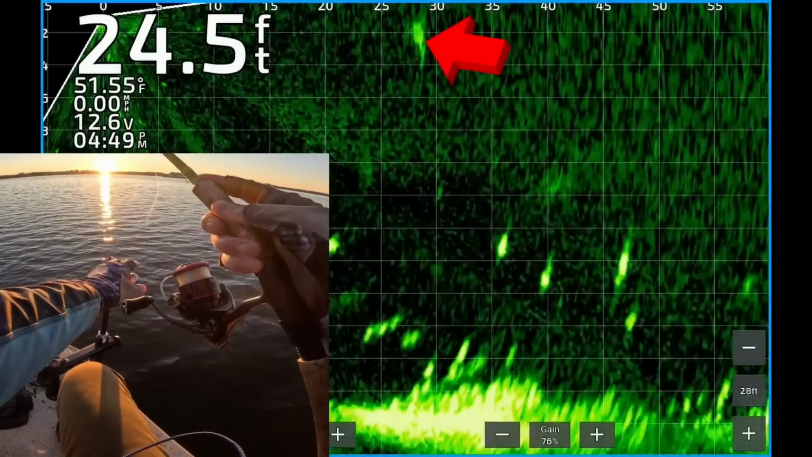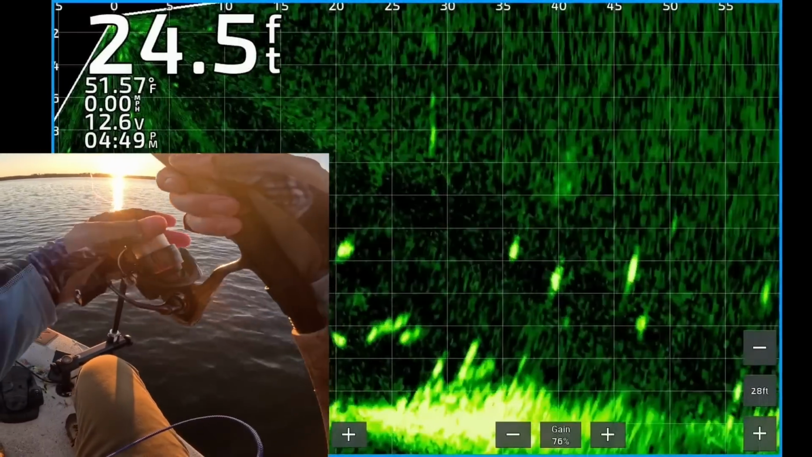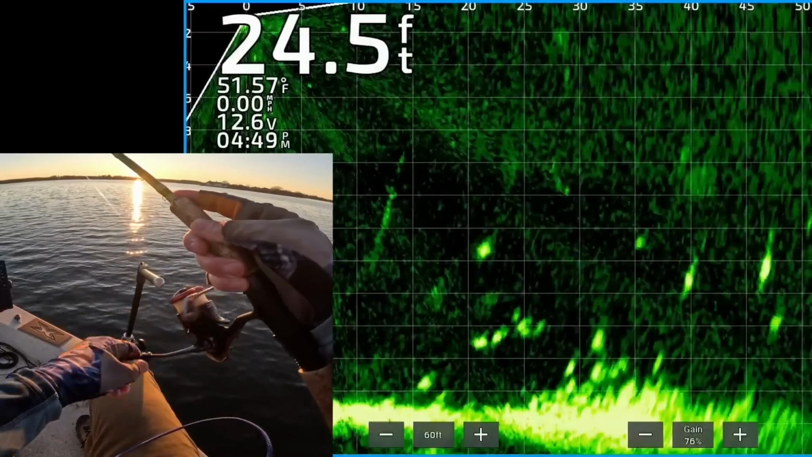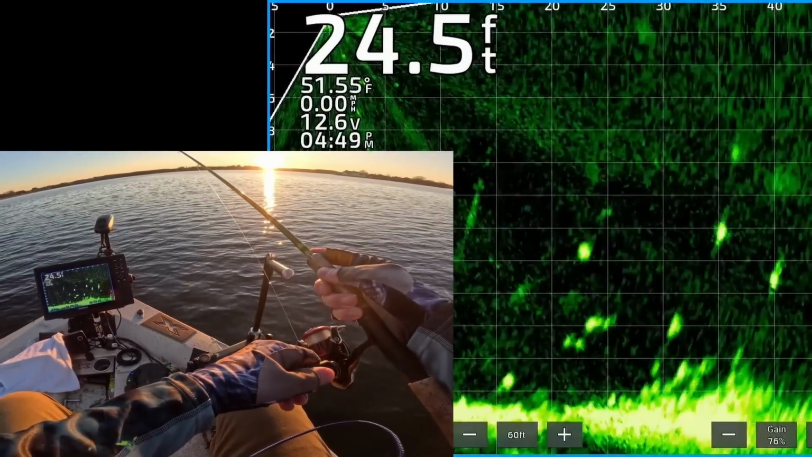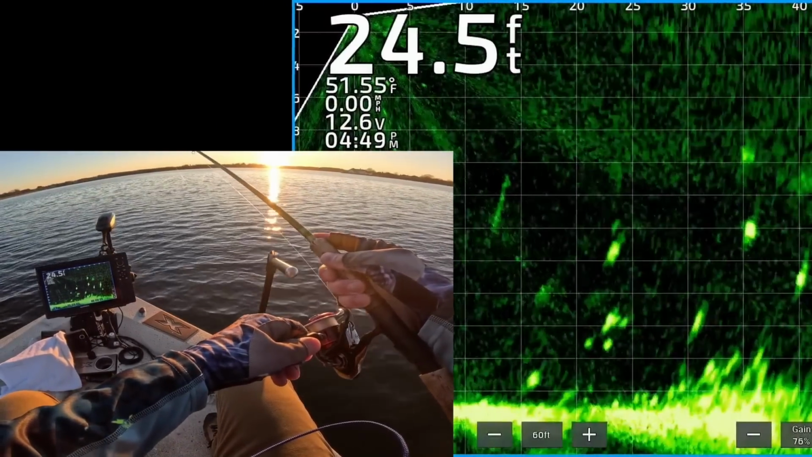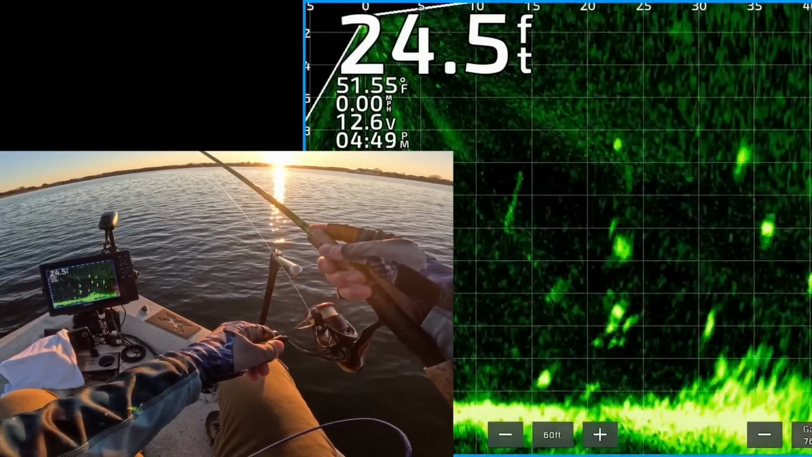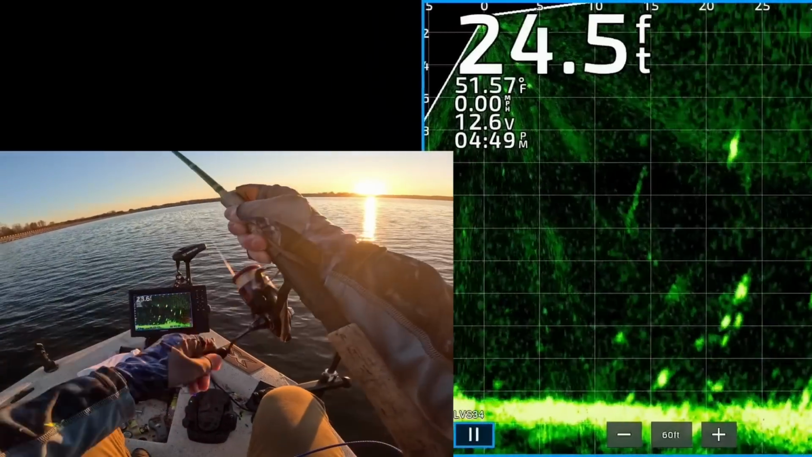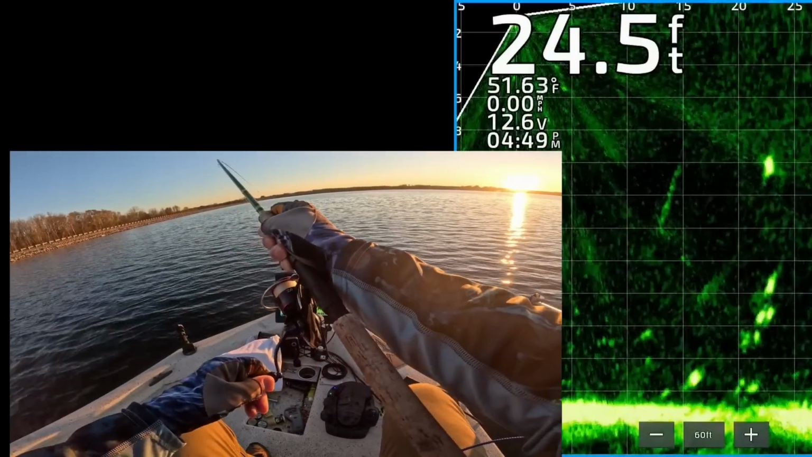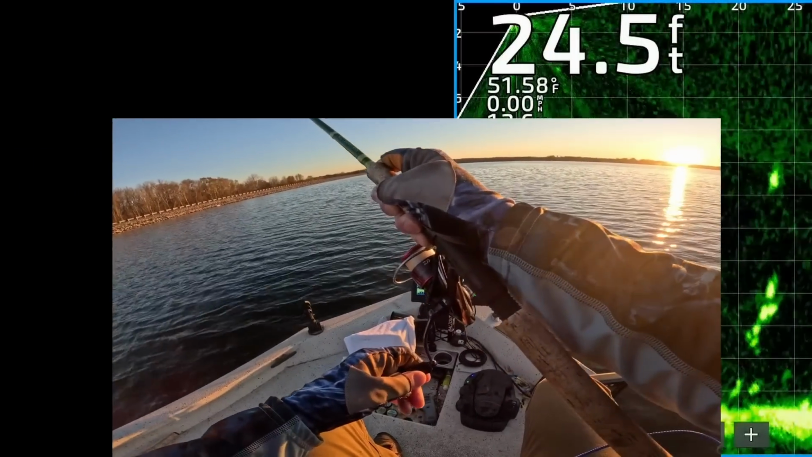There's some nice fish scattered around. There's my jig dropping down about 28 feet from the boat. Now it's about to drop on top of that. Nice looking fish. Think it's a crappie. I'm right on top of it. He turned. He's got it. Got him. That was the one I was targeting. Yes. 20-something feet out. That's a good one too.